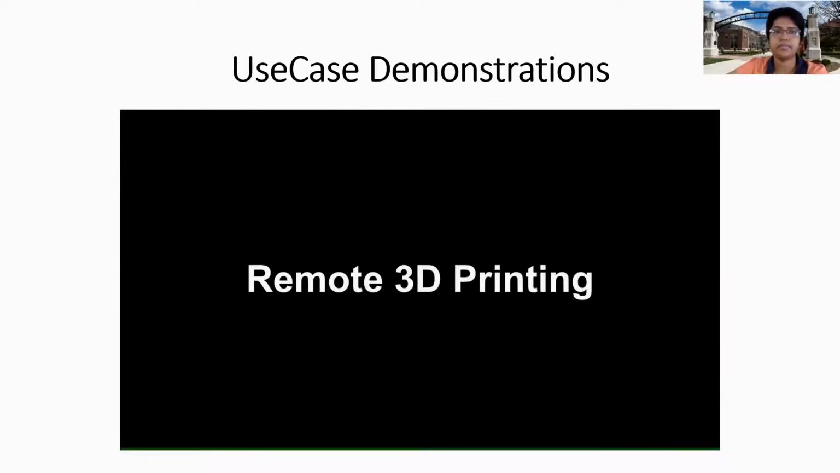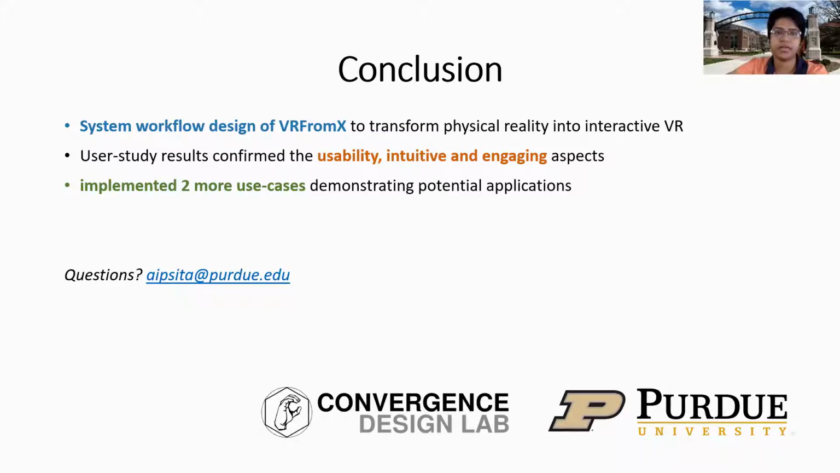To conclude, we have presented the system workflow design of VR from X that transforms physical reality into interactive virtual experiences inside a VR environment. Our study results confirm the usability of the system. We further implemented 2 more use cases to demonstrate potential applications.